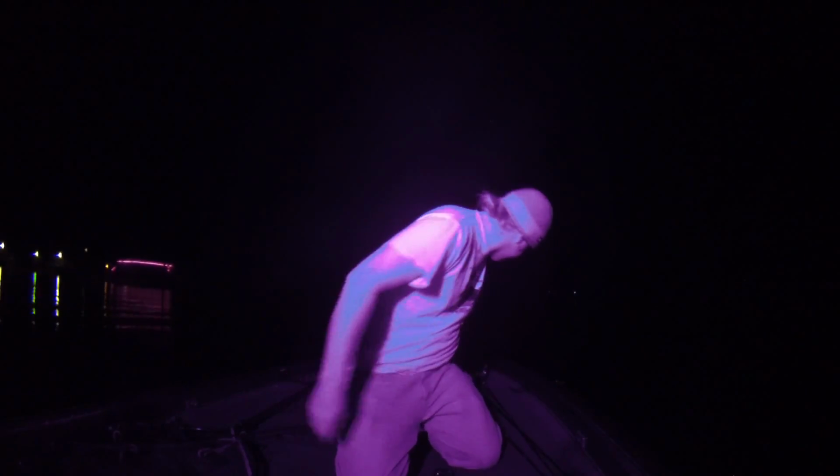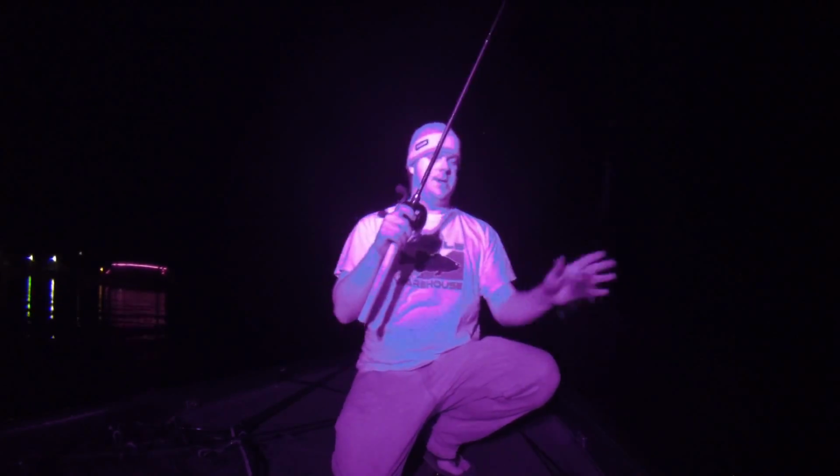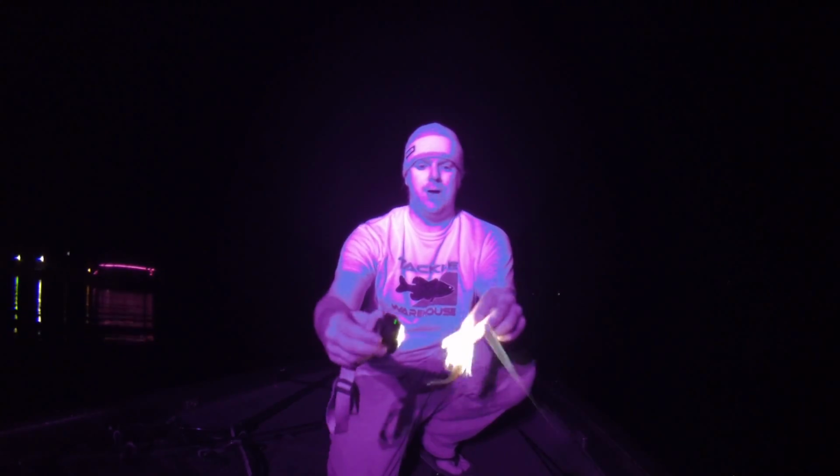I'm throwing a couple different baits tonight. I'm throwing that, throwing a California swim jig, one of my all-time favorites. That one's not black either. That one, the color's called crappie. It's white and a shad trailer.